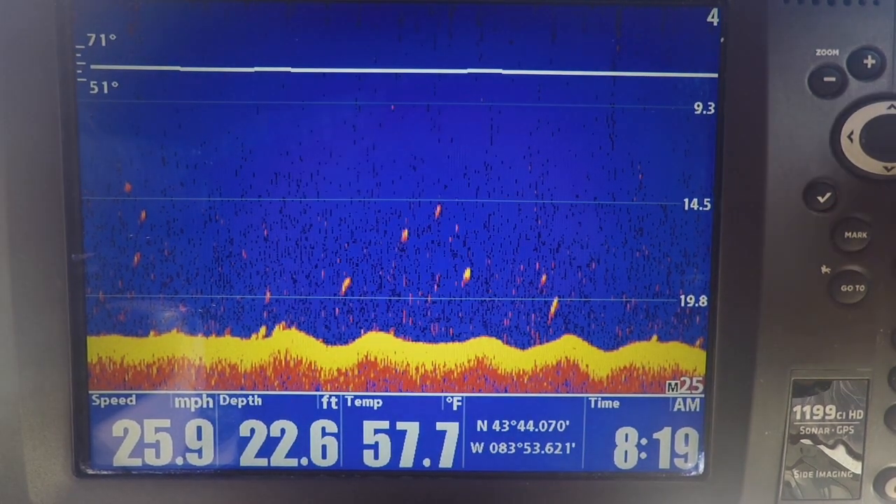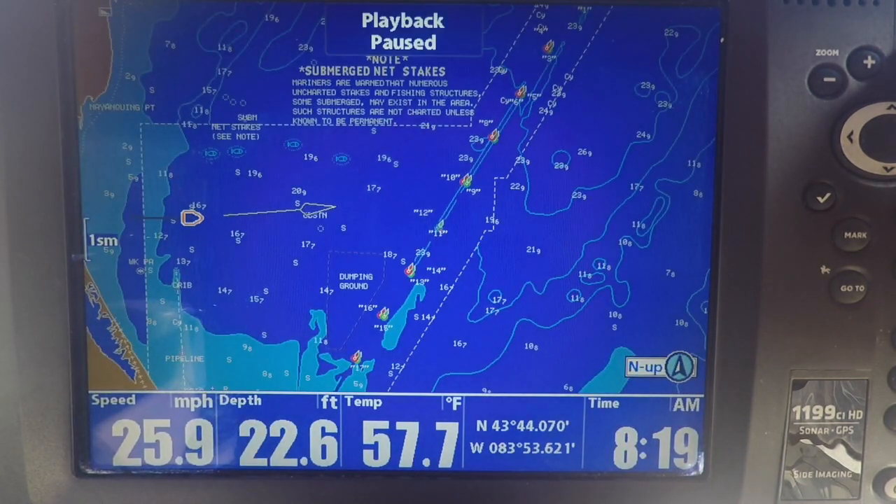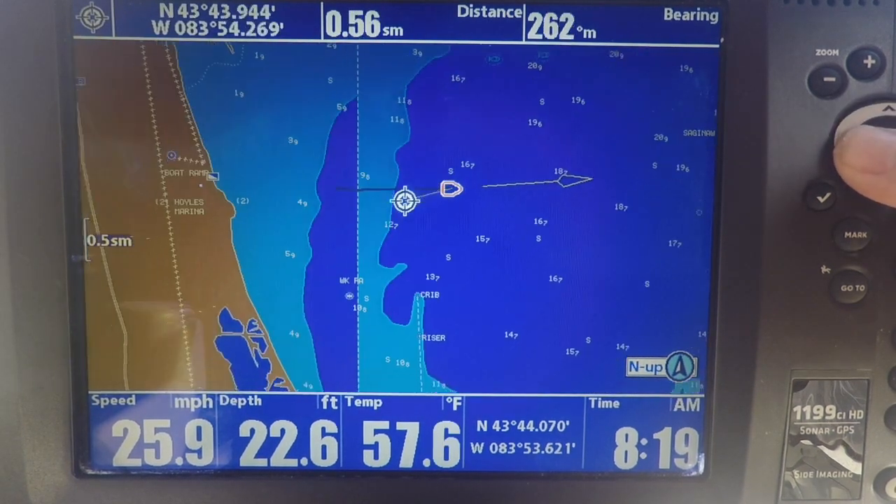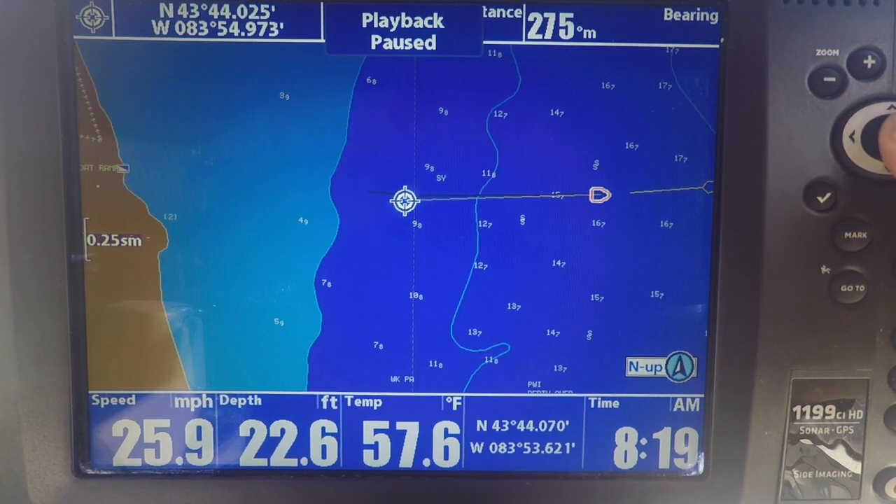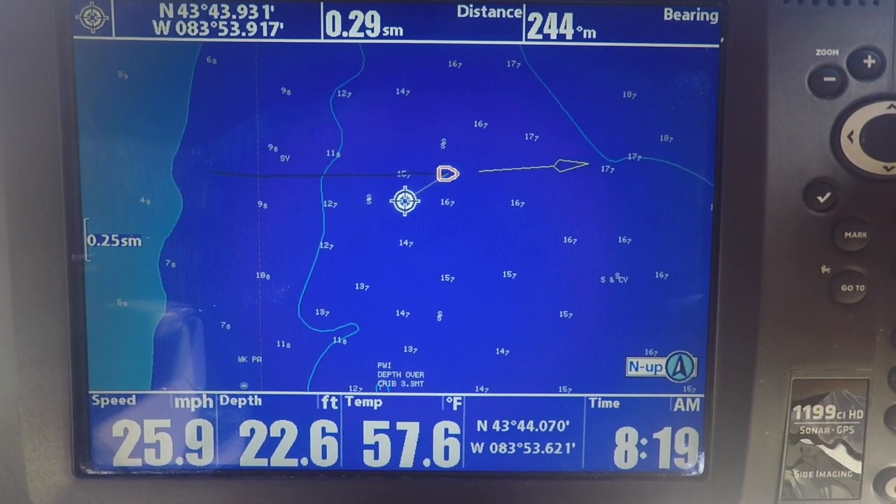Now you can see that's about how far I'll in what I got before I marked those fish, right? Left the channel, and there we are marking them. So I don't have a waypoint here.